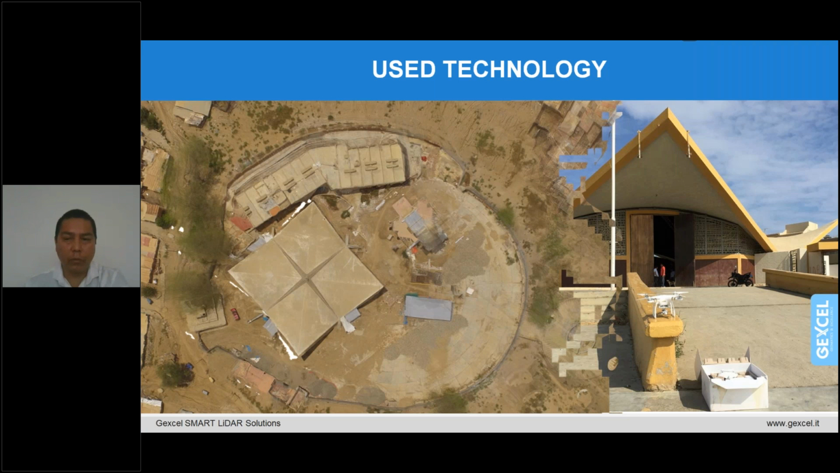So we used a laser scanner with a resolution of 4x, and we quickly got a very accurate 3D model. It was necessary to consider the buildings inside the complete geographical context. And for this reason, we used a drone.